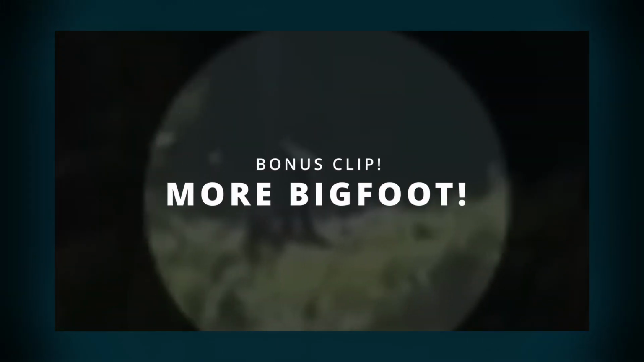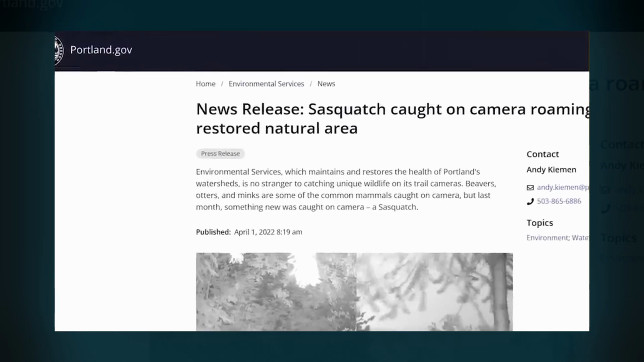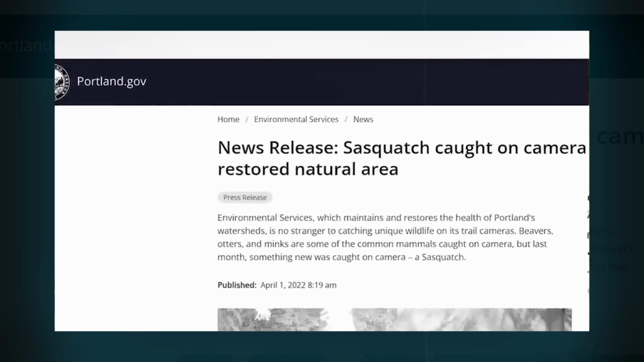More Bigfoot. Yet another Bigfoot image dropped by a trail camera. But here's the catch. This time, the source isn't some crazy Bigfoot enthusiast or a man holed in the woods. This time, the source is as legit as it can get. Portland's official website. Were the city authorities withholding Bigfoot's precise location as a safeguard measure? Or just a hoax to garner attention?